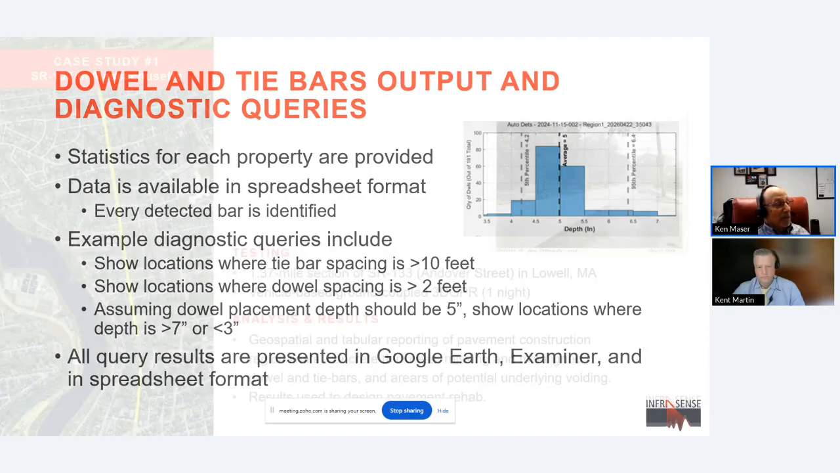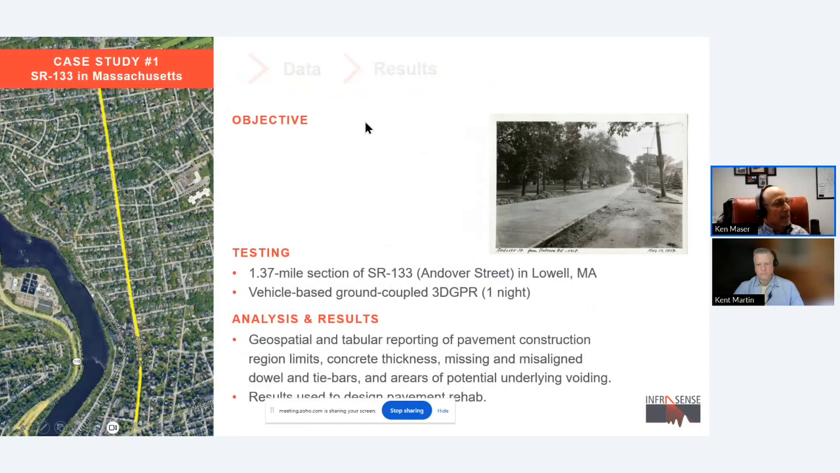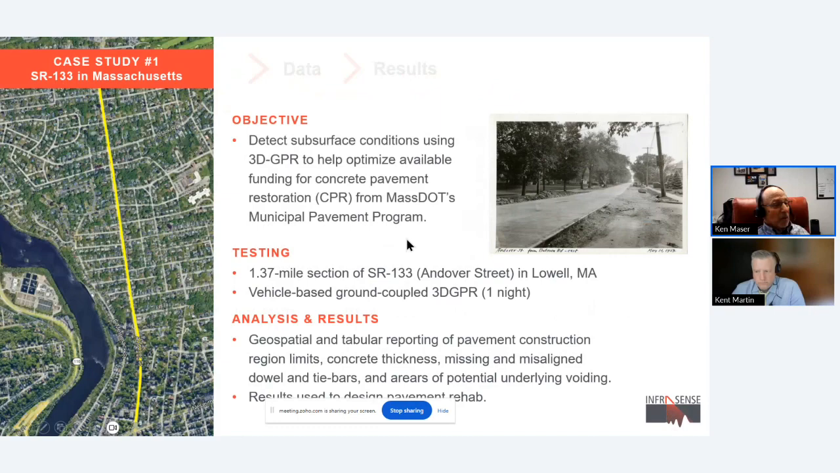The next example I'd like to go over is a specific case study of a project in Massachusetts. This was Highway 133, Andover Street in Lowell, Mass, a 1.37 mile section. It was built, you can see, this is a picture of the original construction in 1929. That's really the only records that were available for this. But the agency had absolutely no idea what the construction consisted of.